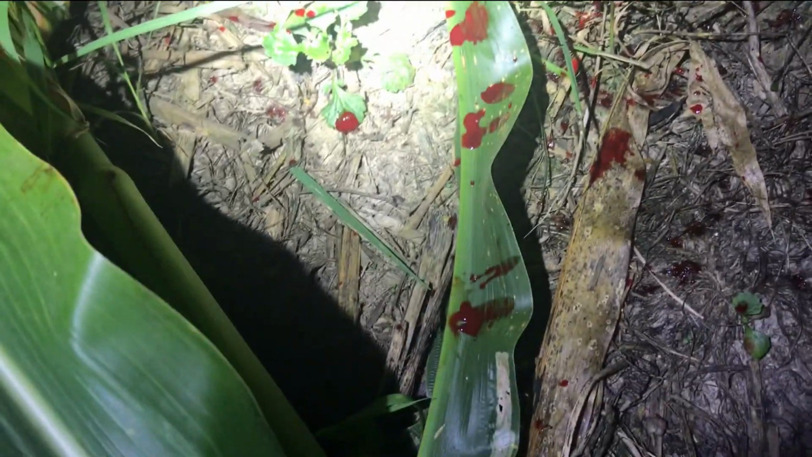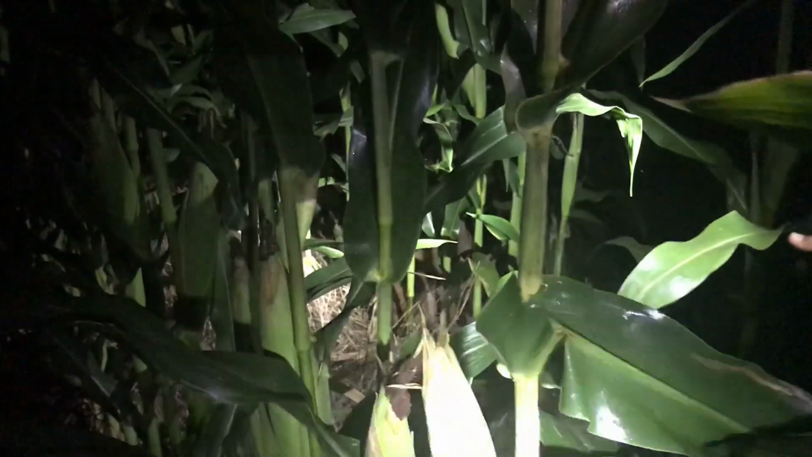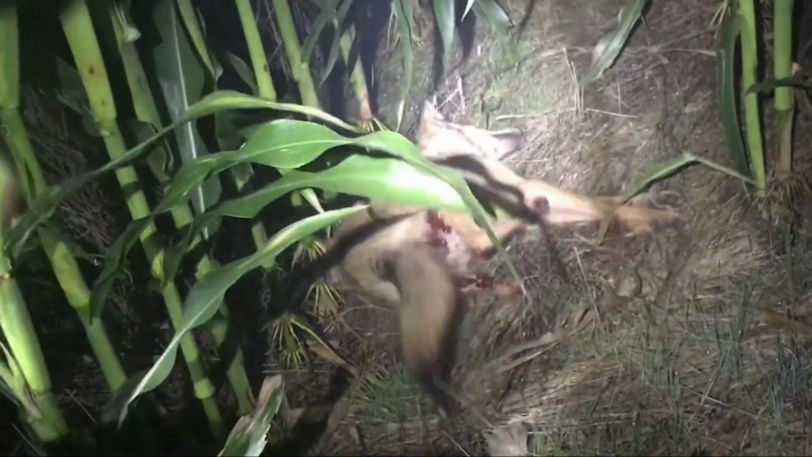Well, we're on the blood trail. I got Backdoor Dave ahead of me trailing him. Got more blood. Into the corn we go. Yeah, shine a light on it. On your camera, I'll be over here. Let's get the way. On it. We got a dog down.